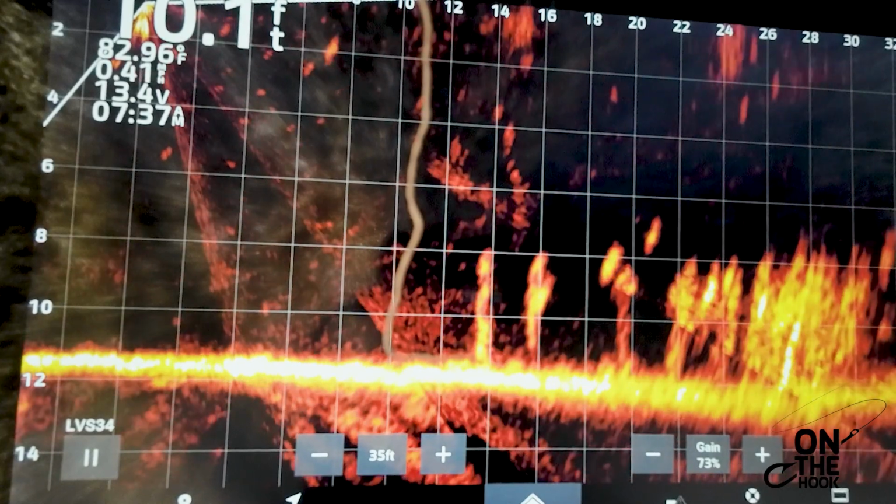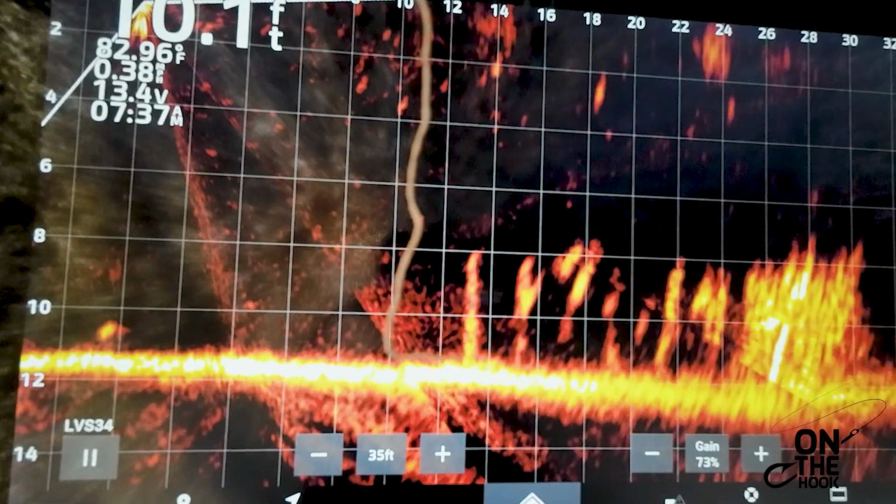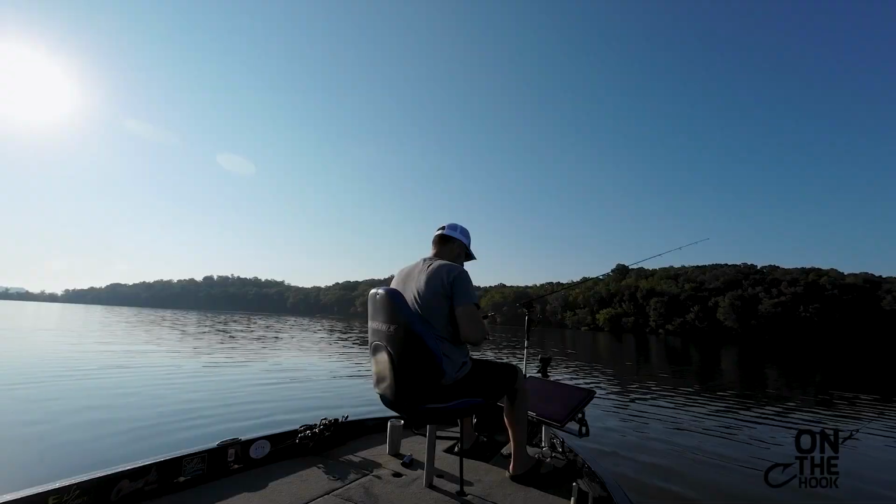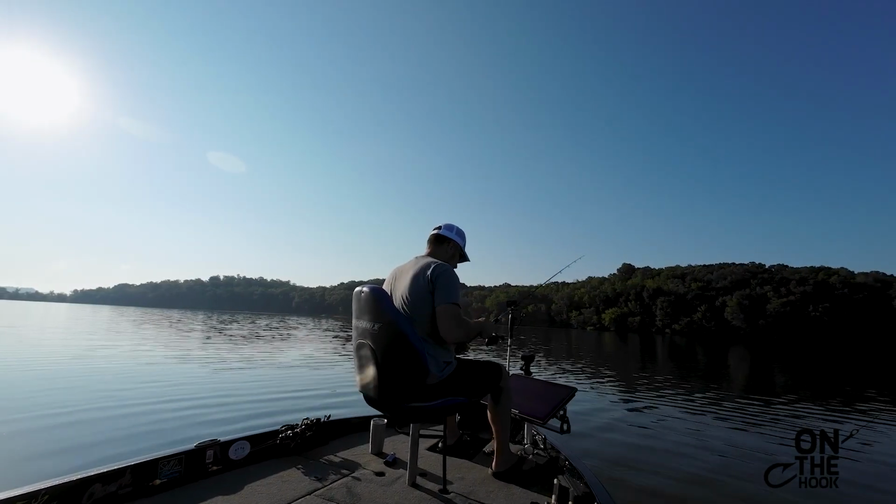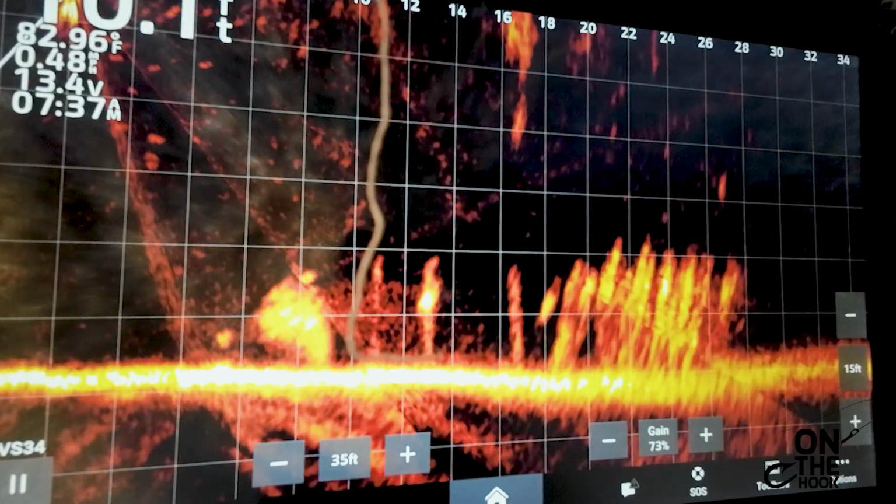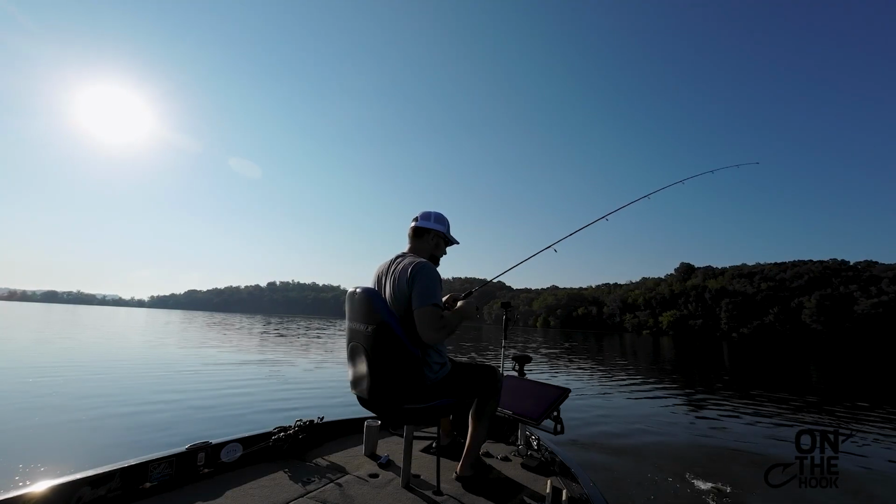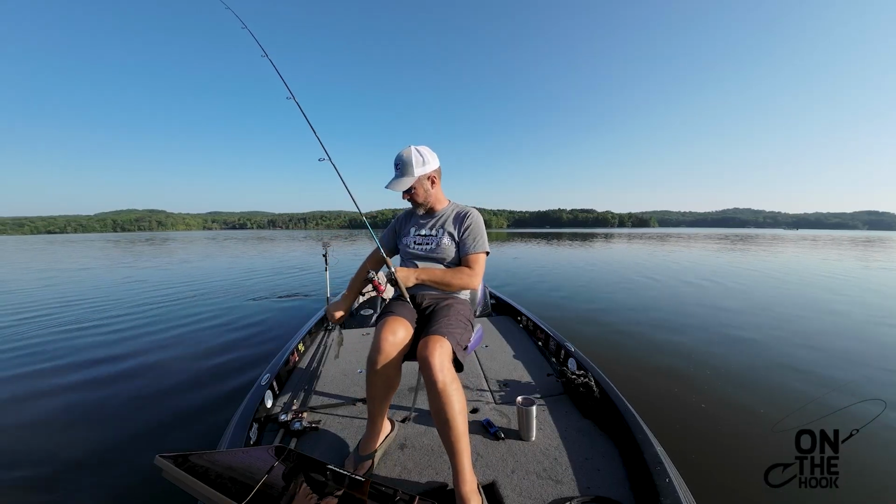Trying to stay off of them other ones to not get bit. Trying to get him to turn on. Having a time getting him to come off that stump. Get out of here. That's what I figured a whole lot of that was. It's little yellow bass.